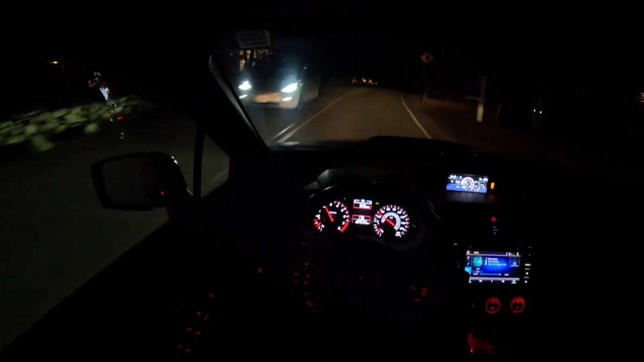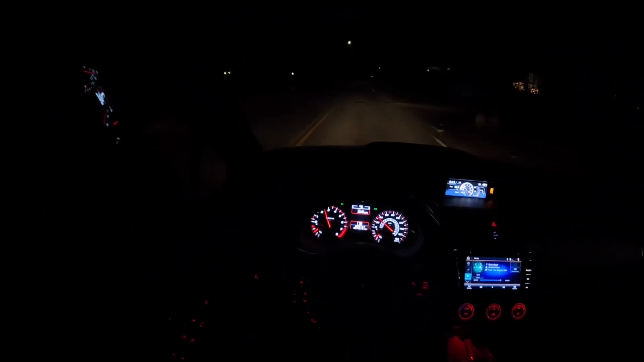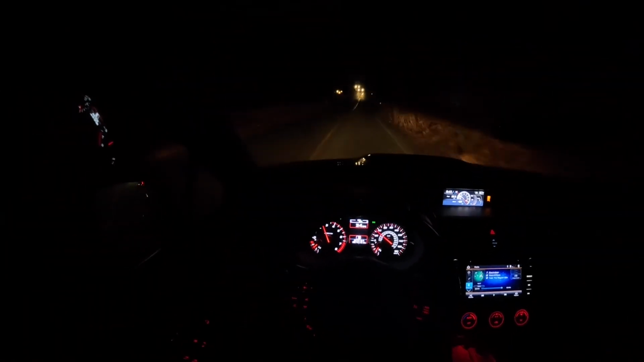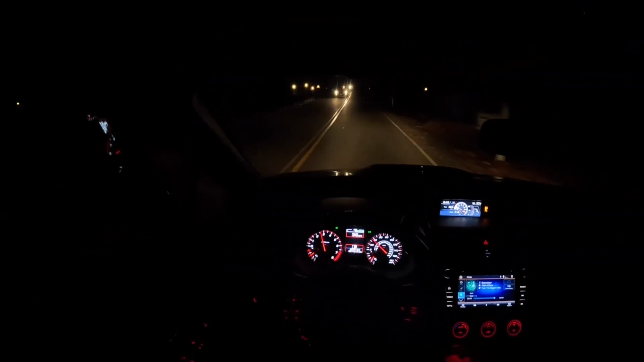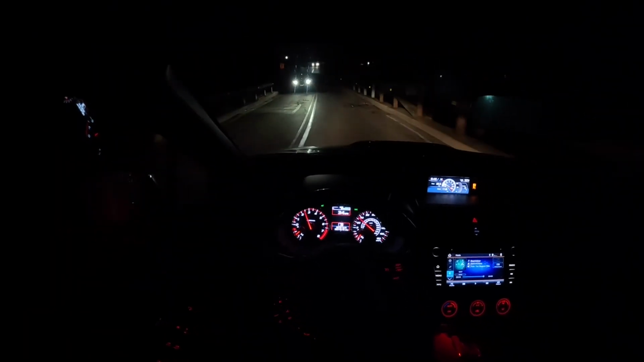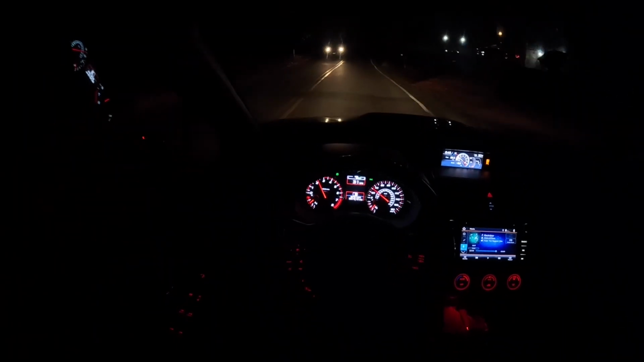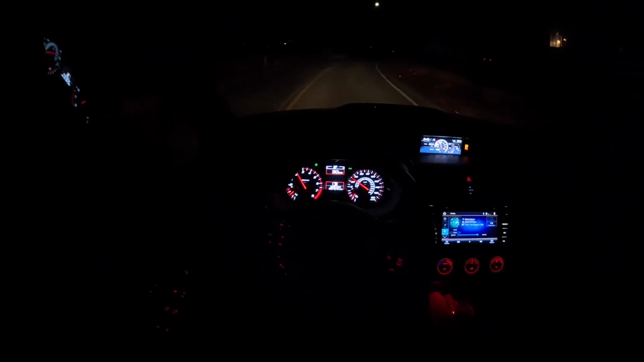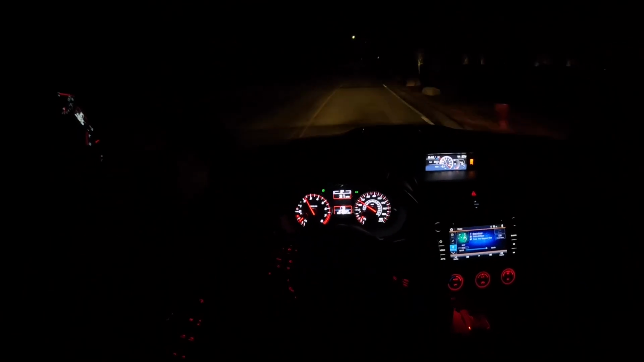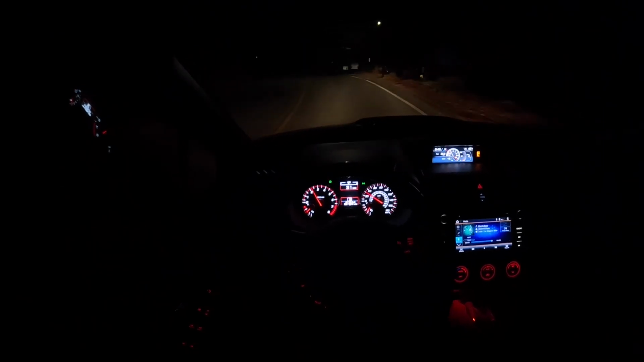Right now we on the way. We taking some back roads, trying to avoid the highway for a little bit, at least, because it is backed up. It's rush hour. It's 5:20. Big fan of back road driving during the day, especially at night. It's just as fun. You got to be on your toes.